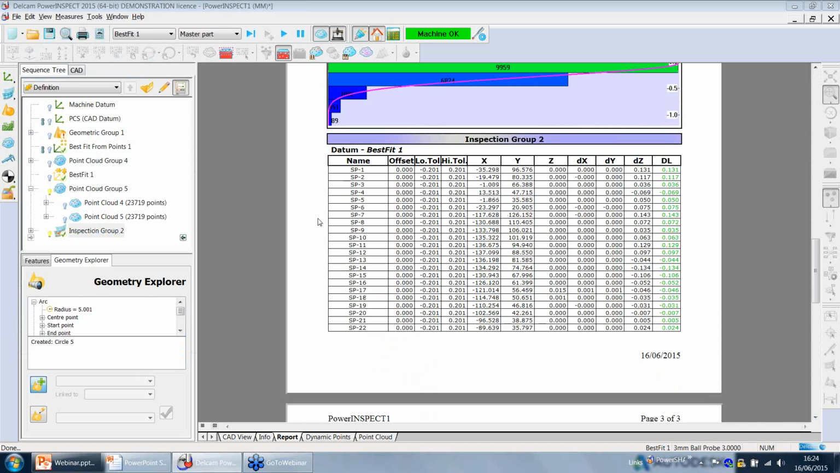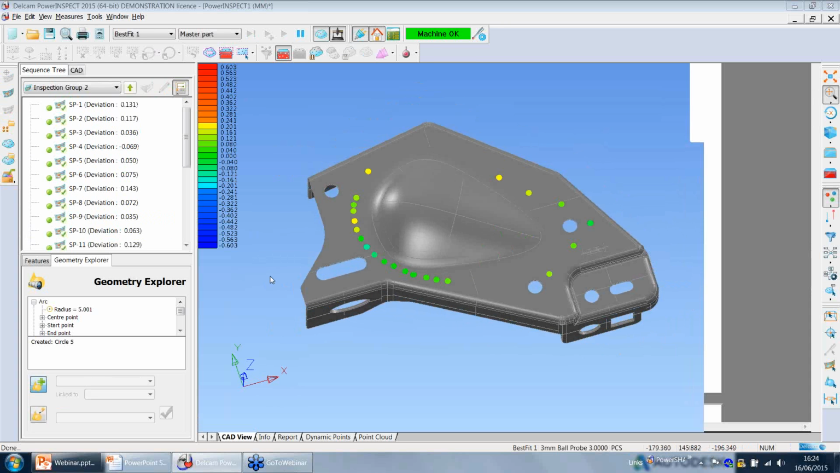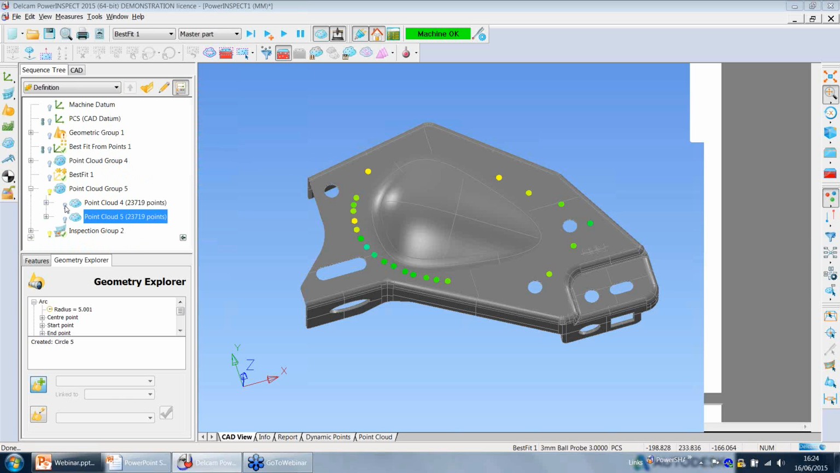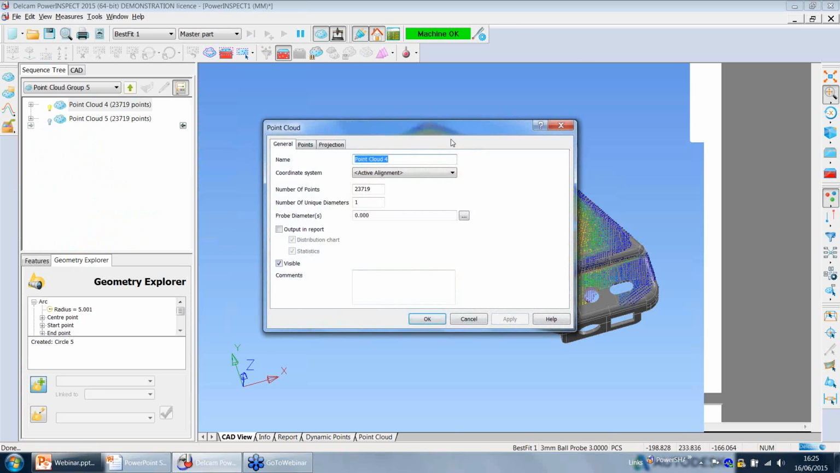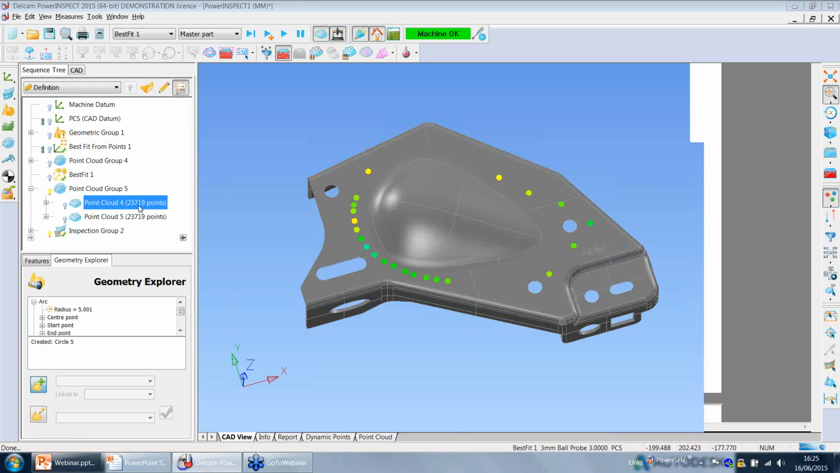Now the other thing that I didn't mention, but it's new in PowerINSPECT 15, was the tolerance bar in the point cloud. But for some reason, I don't know why, it's not appearing. Anyway, believe me that it's a new feature, and we can have it here, and it will change depending on which high tolerance and low tolerance we decide to select. Okay, I think this is it.